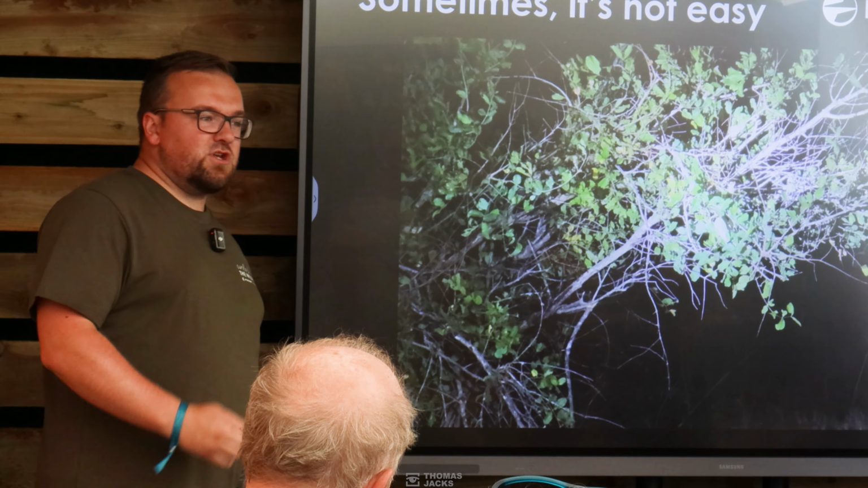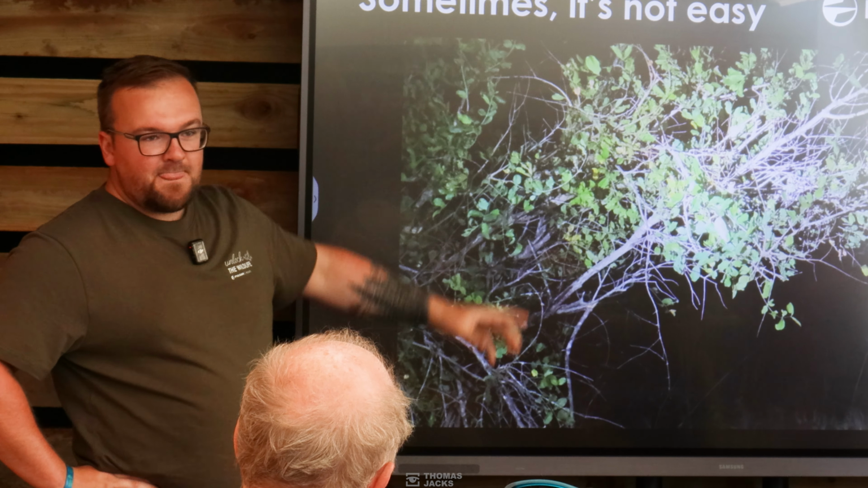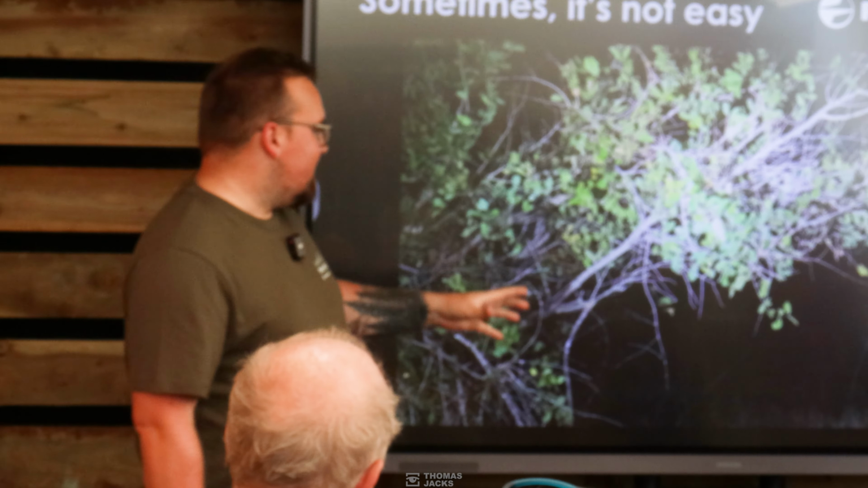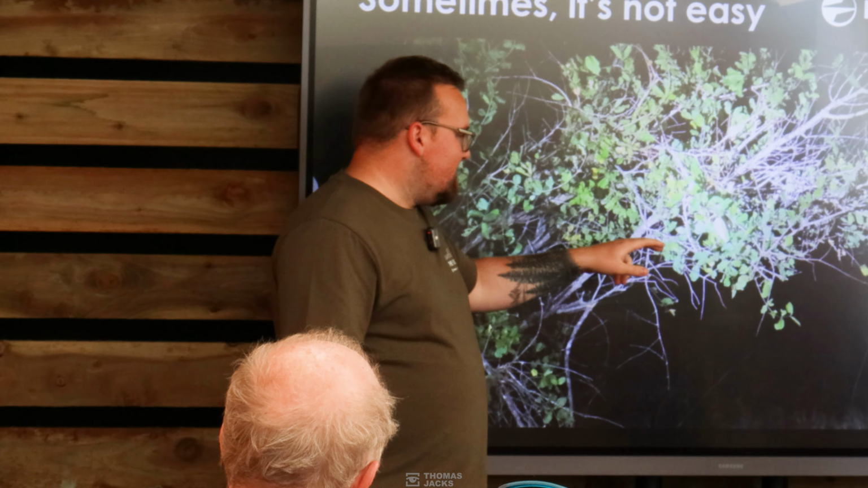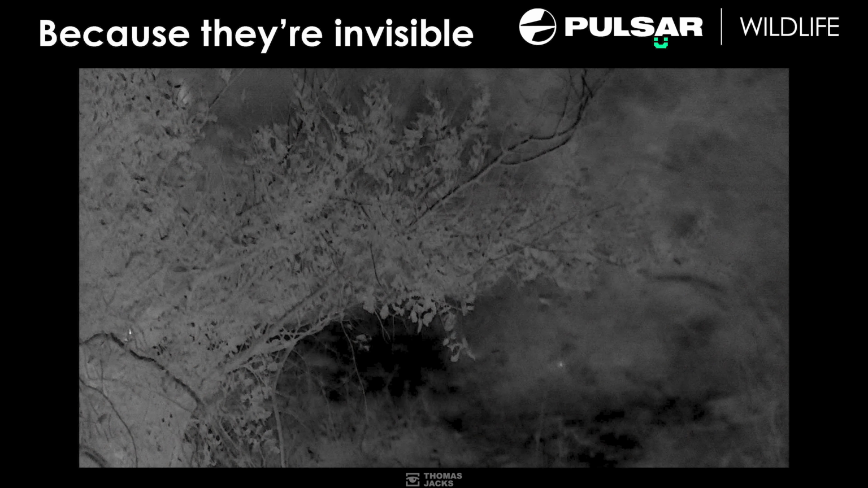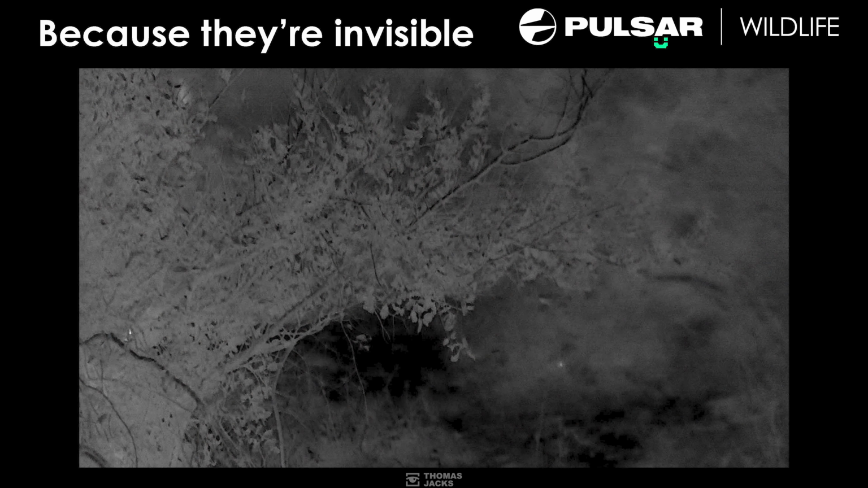Now, sometimes it's not so easy using thermal because it doesn't solve all of your problems. Now, there is another animal in this photo right here. I'm not going to give you too long to have a look because you can't see it. There is a chameleon in here, but the light is blinding it. You can't see it. But also, you can't see it on the thermal. Chameleons' camouflage is top tier. This right down here was a bird. That is not a chameleon. But in here, there is a chameleon. It's cold-blooded. You cannot see it. So sometimes with animals like that, you just can't win.